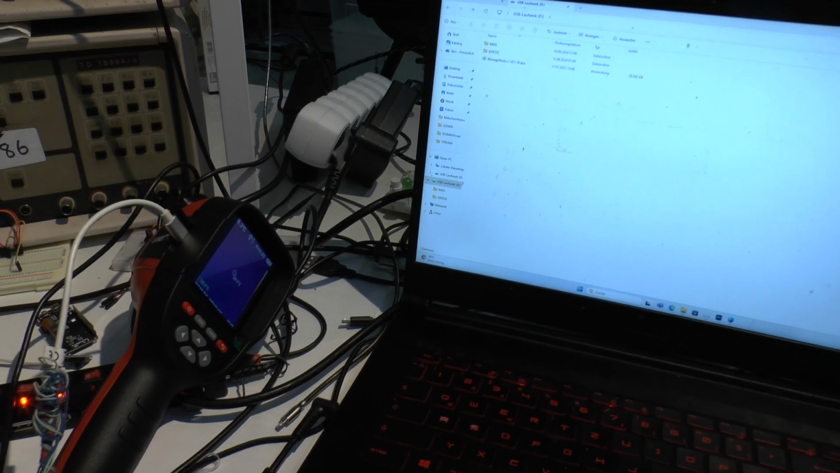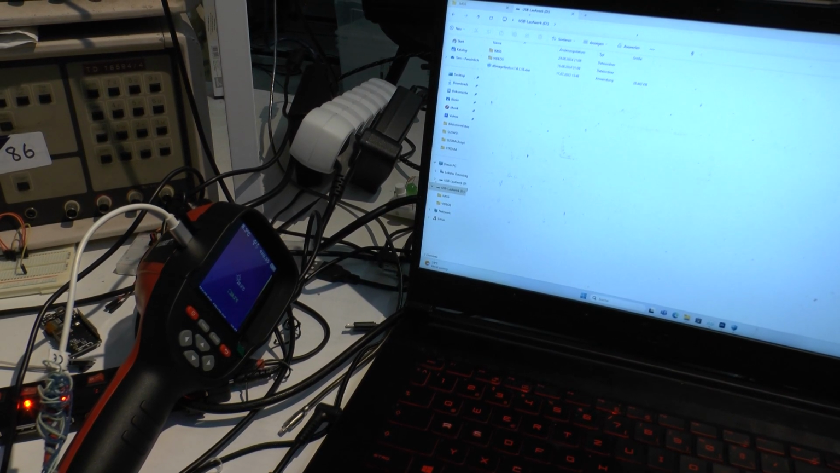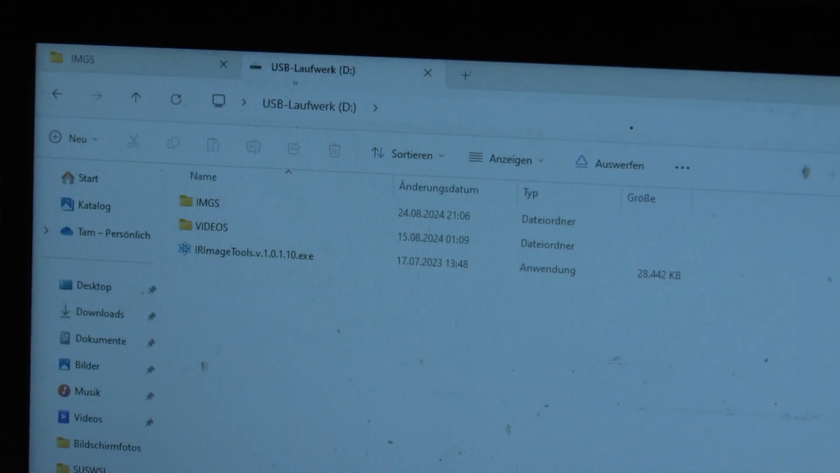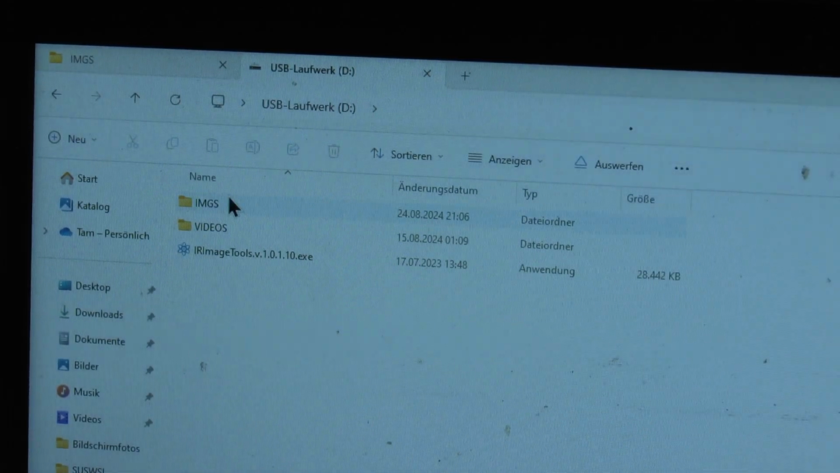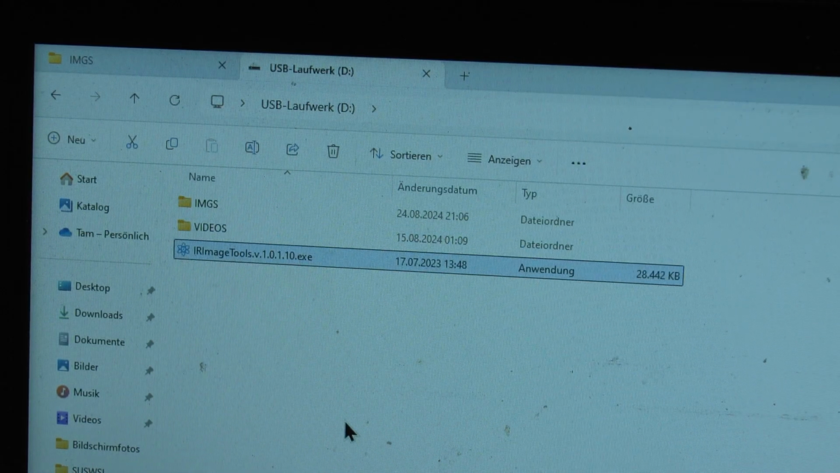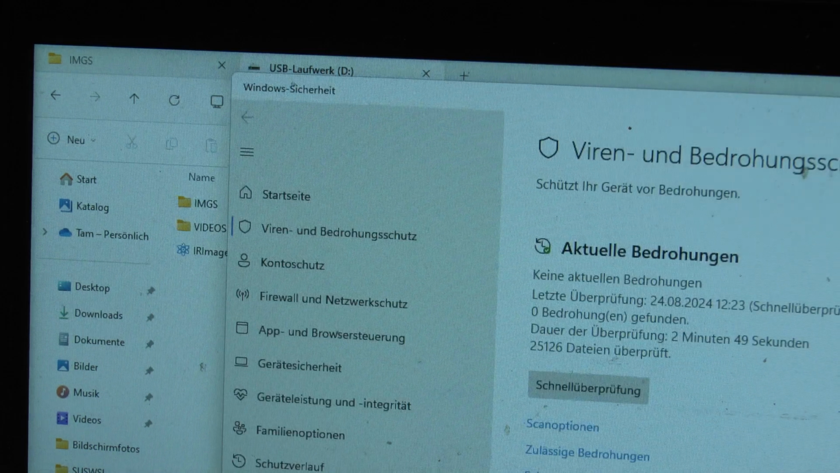The camera, as you see here, can also be connected to the workstation using a USB-C cable. And what you then get is a drive which, like so, has the images, the videos, and an executable file, which in theory should allow you to basically look at the camera data stream on the PC.